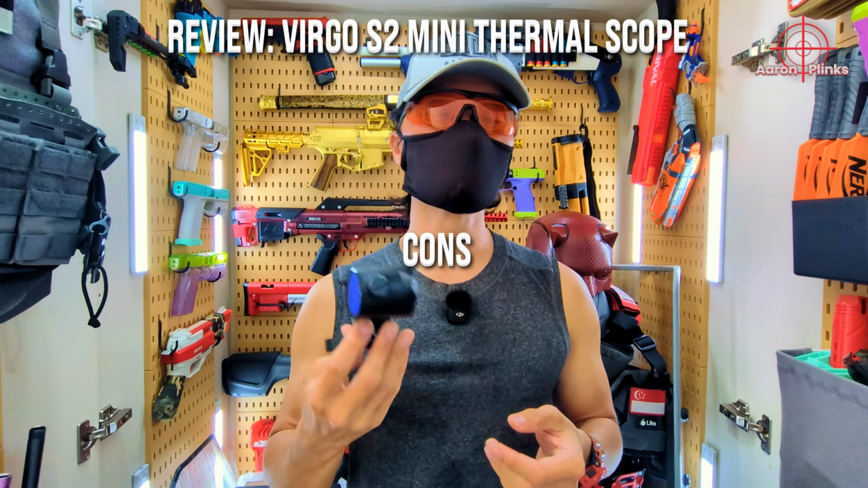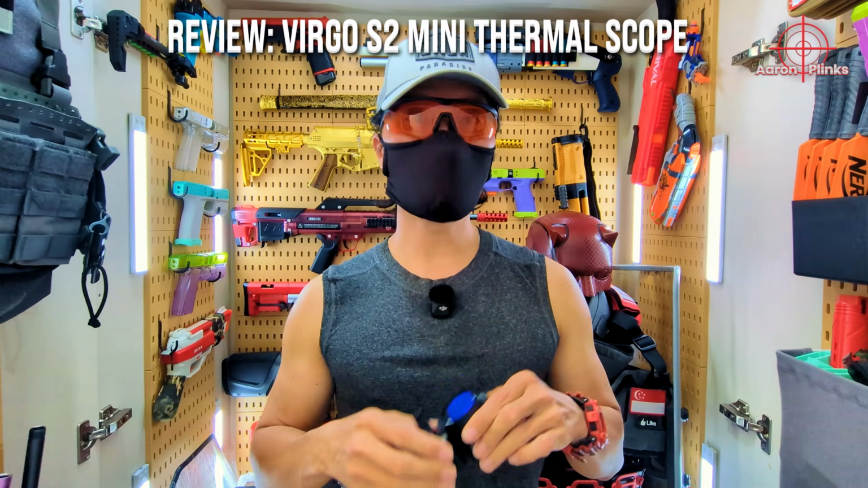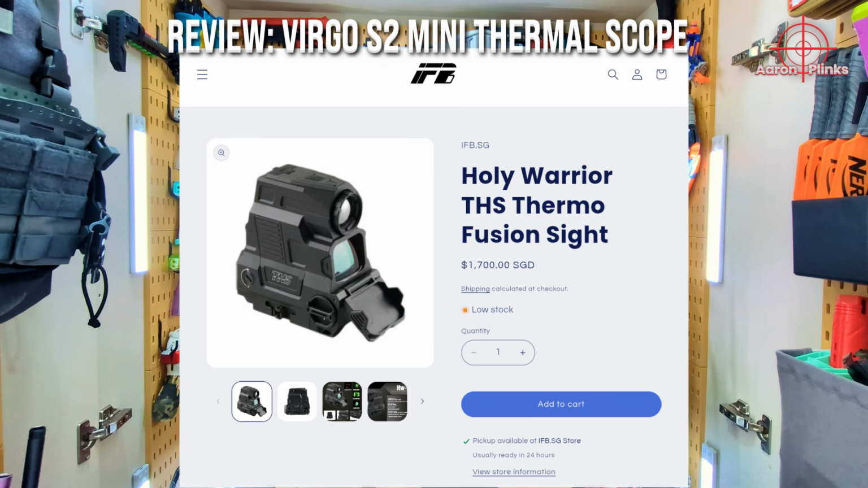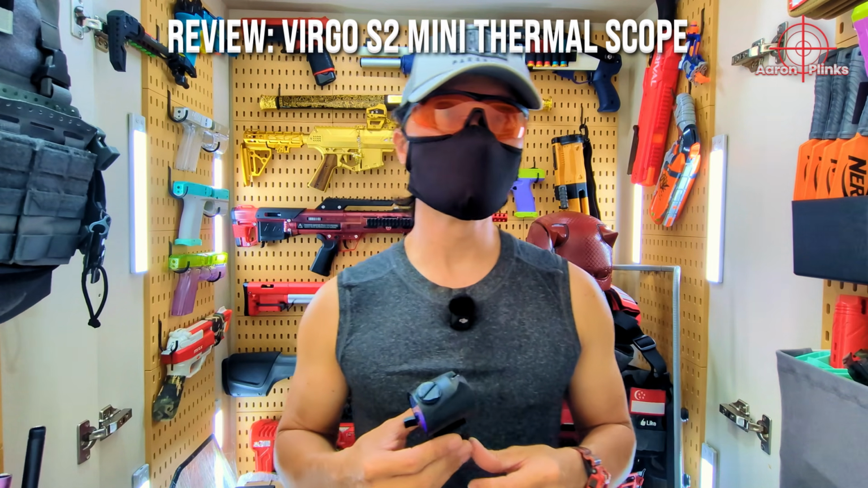Now let's talk about the cons of this thermo sight. The biggest one being the price. IFB is selling a similar model called the Esteda T2 Mini at about 750 Singapore dollars, with the same specifications as the Virgo S2, but square shaped instead of round shaped. The price is definitely not cheap, but compared to the Holy Warrior THS thermal sight at 1,700 Singapore dollars, and price points of thermal devices in general, $750 is actually quite an acceptable price.